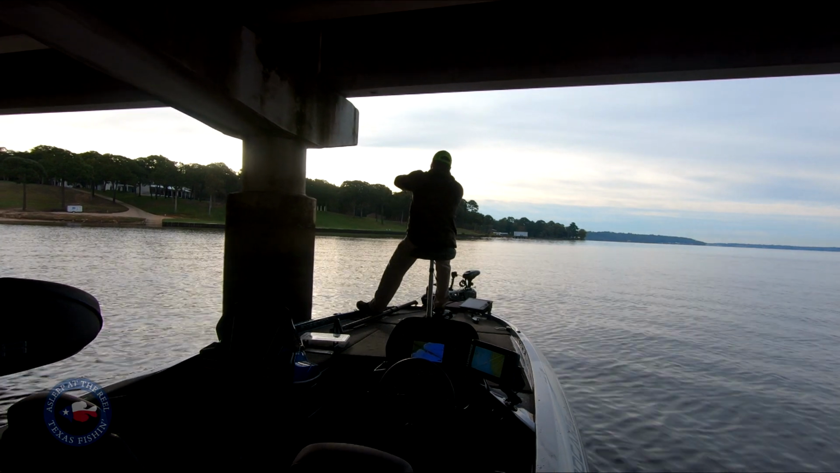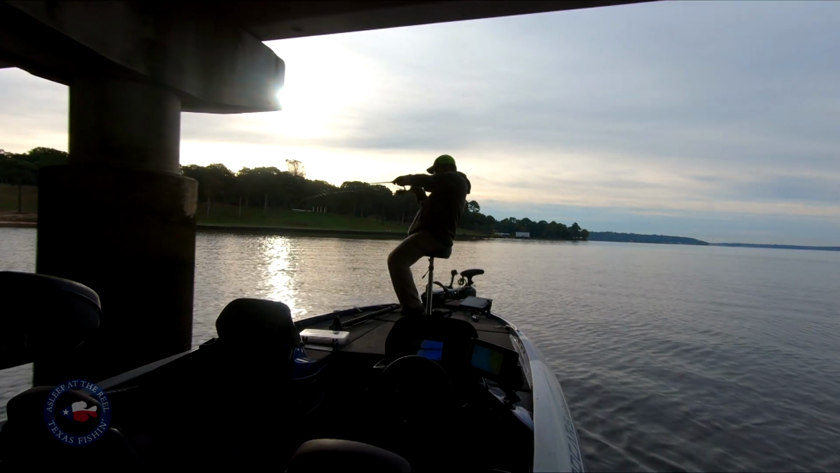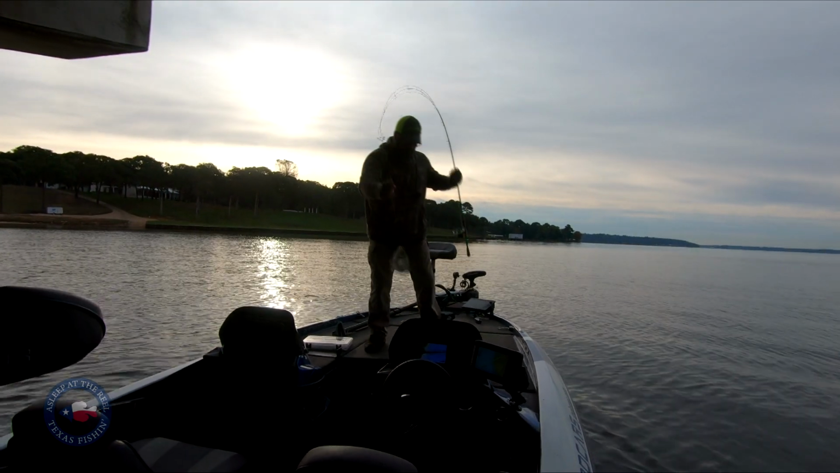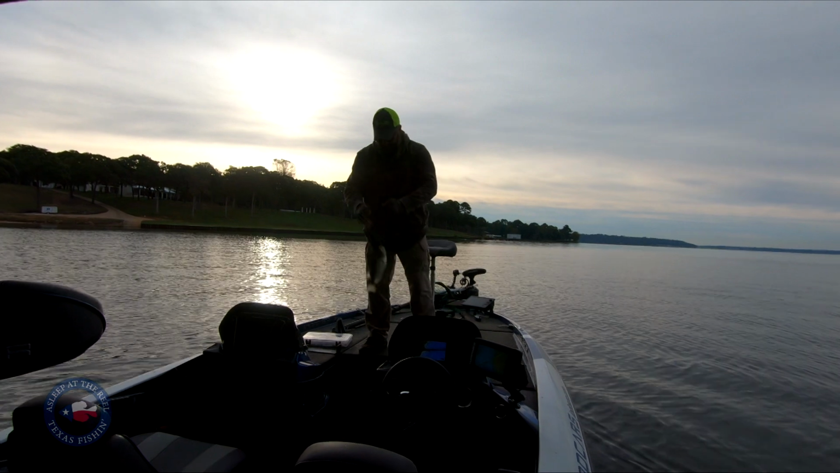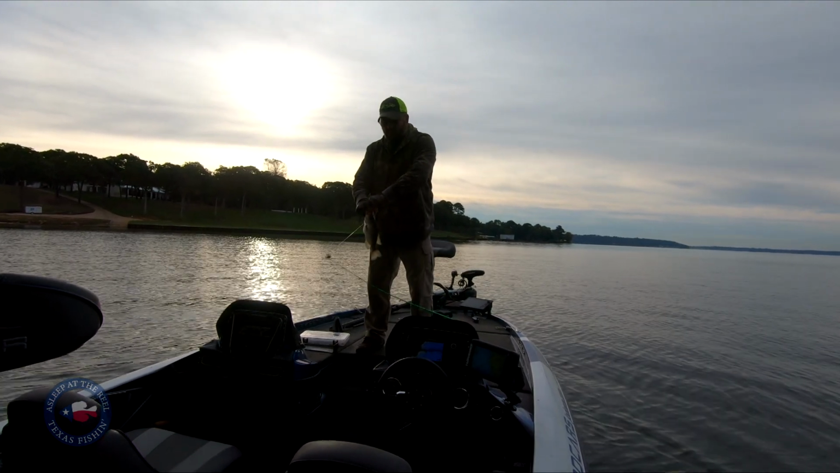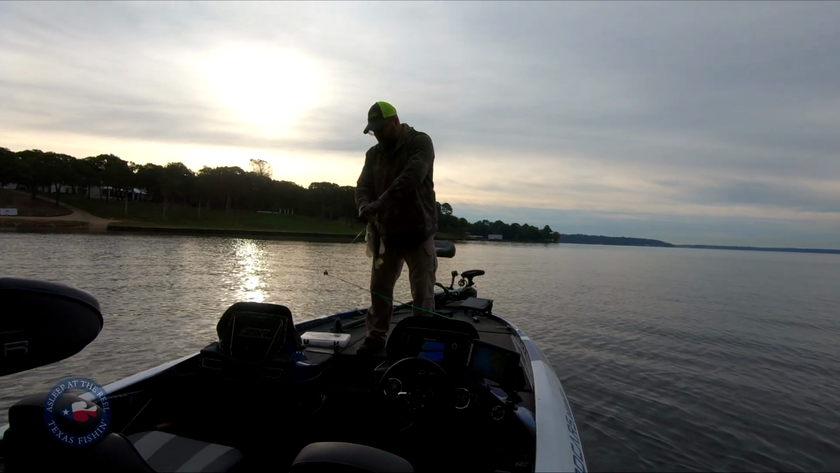All right, so here's fish number 12. Keeper fish number 12. I figured, that's a pretty good size one there, so I'm gonna go ahead and pack up. We'll head to a brush pile, so you'll get to hear me actually talk in the mic. That works from now on.